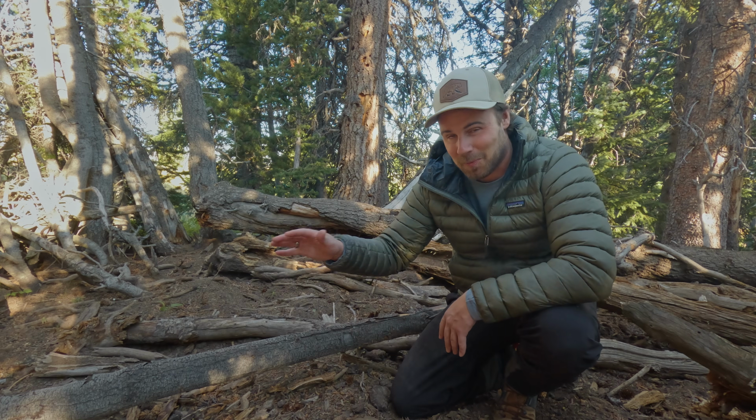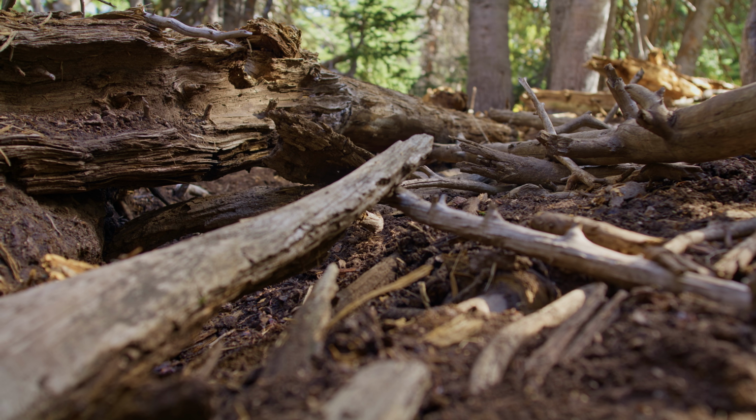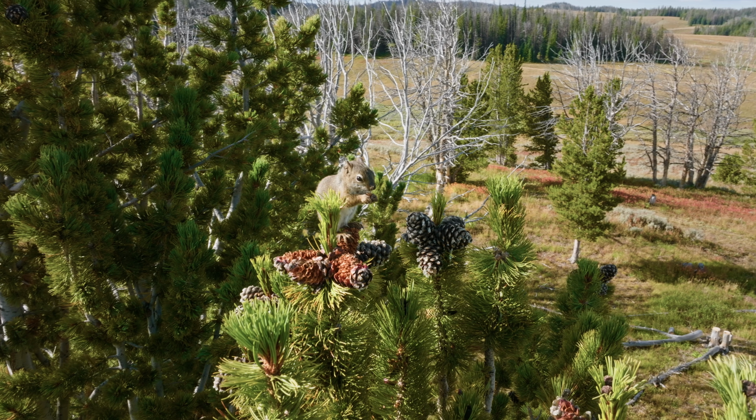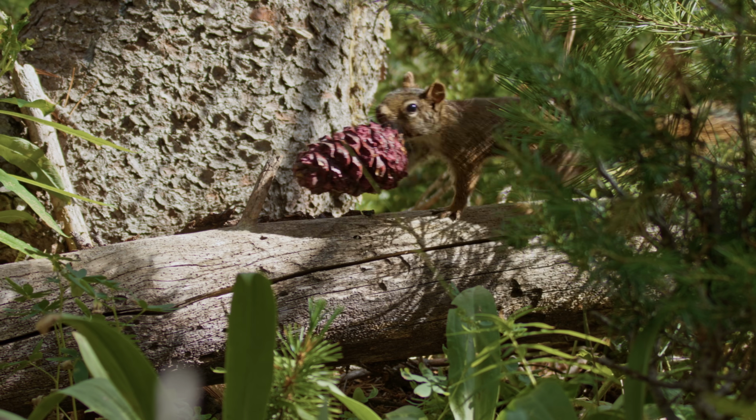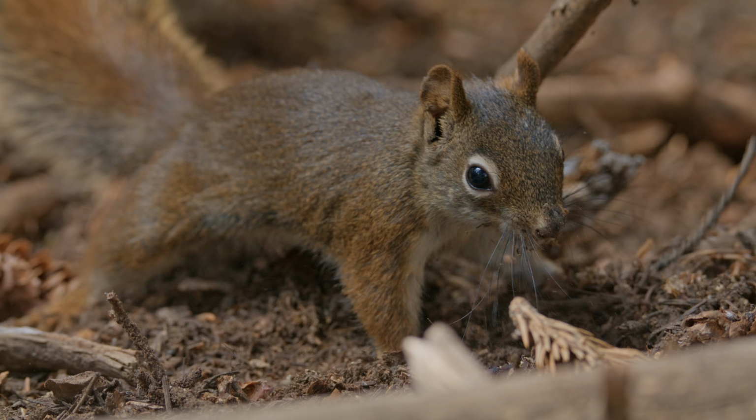In about a week, this place where I'm sitting is going to be crawling with grizzly bears. Hidden all around here like little Easter eggs is one of their favorite foods, the whitebark pine cone. And right now, red squirrels are up in the trees working hard to harvest those cones and bring them back to what's called their midden, which is where they cache their cones for the winter.